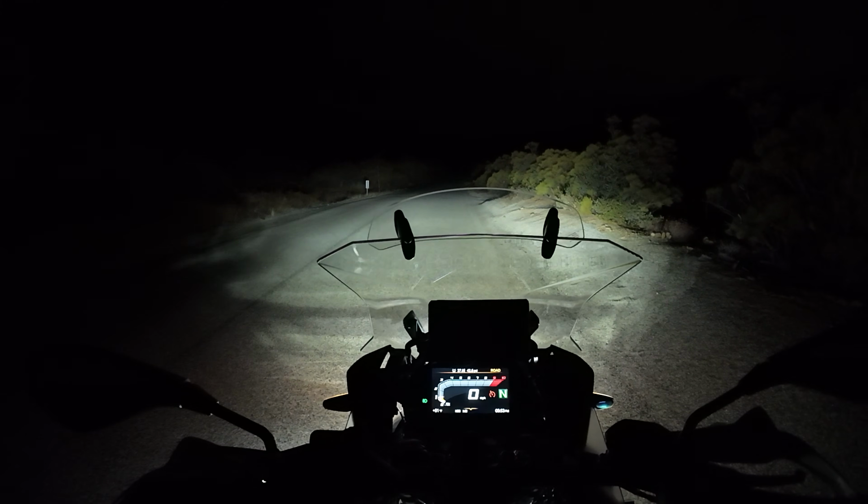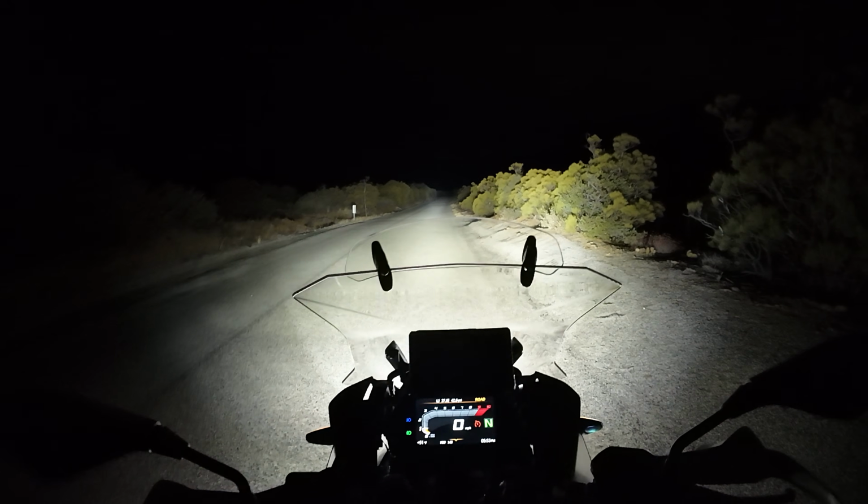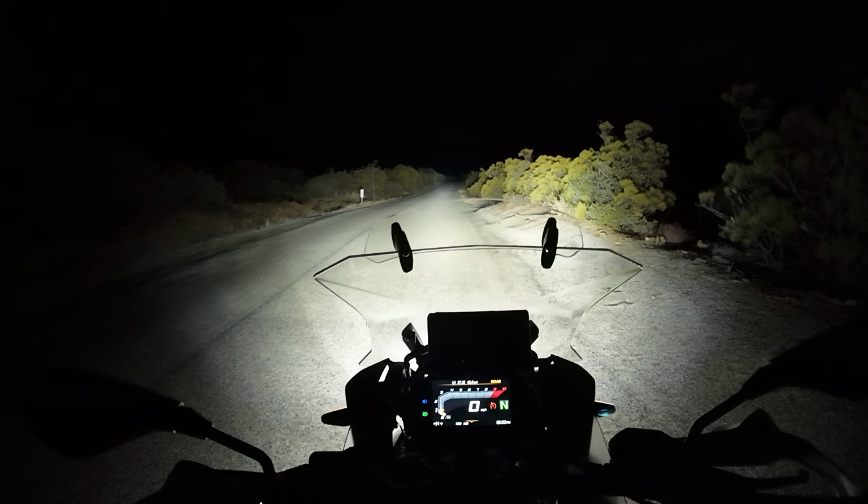Now for the full enchilada. Holy shit. That is the full blast Lone Rider motorcycle lights all the way.